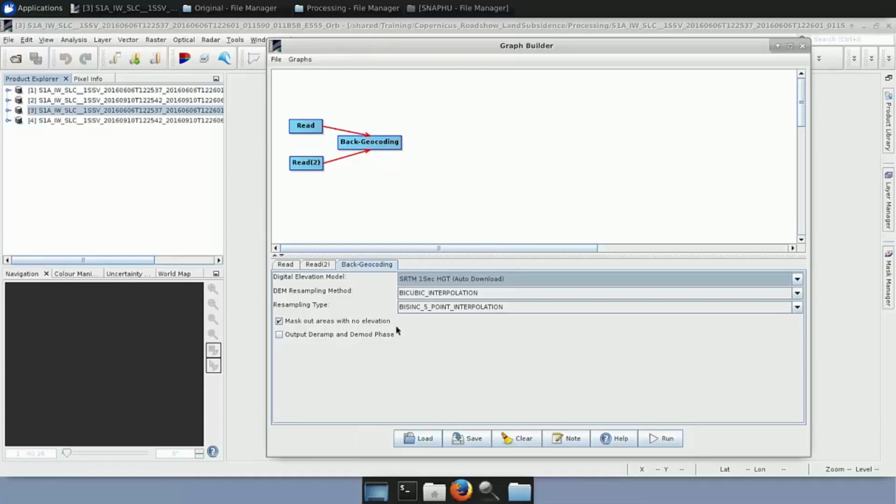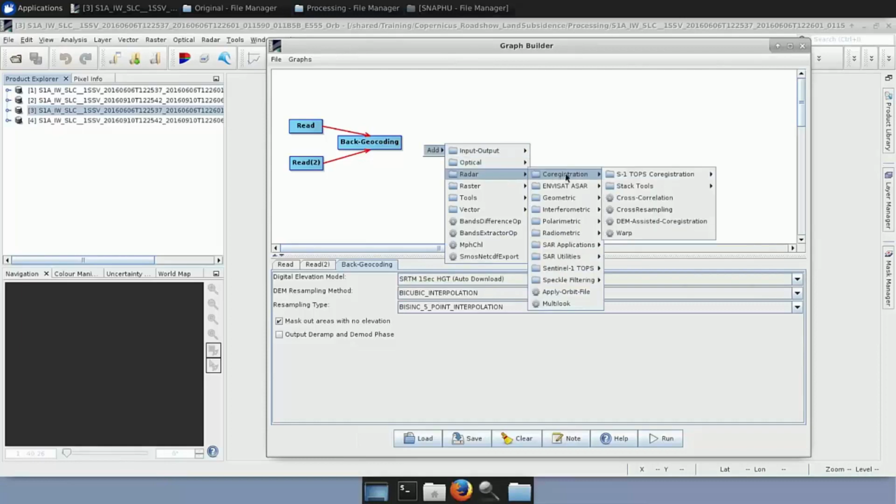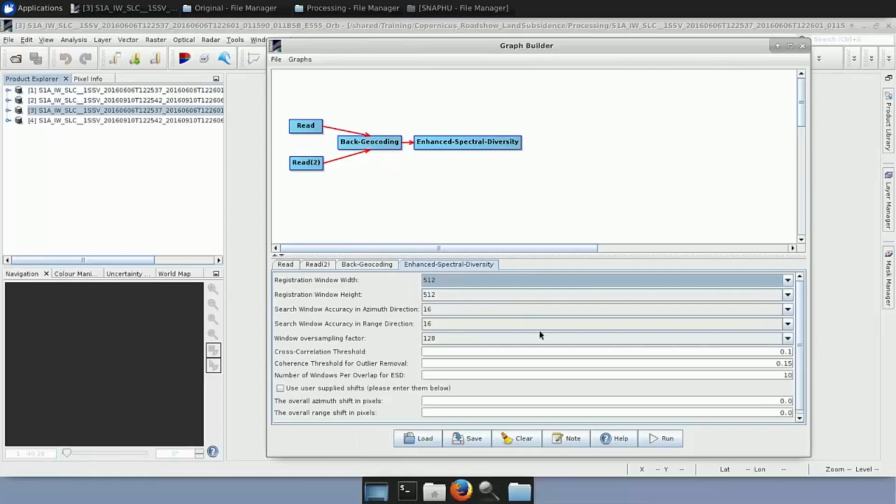The next one is to add the Enhanced Spectral Diversity. So we go here, Add, Radar, Coregistration, Sentinel-1 TOPS Coregistration, Enhanced Spectral Diversity. We also have it here, and we connect it to the Back Geocoding. And in here we can see that there are some parameters, which we leave as they are by default.